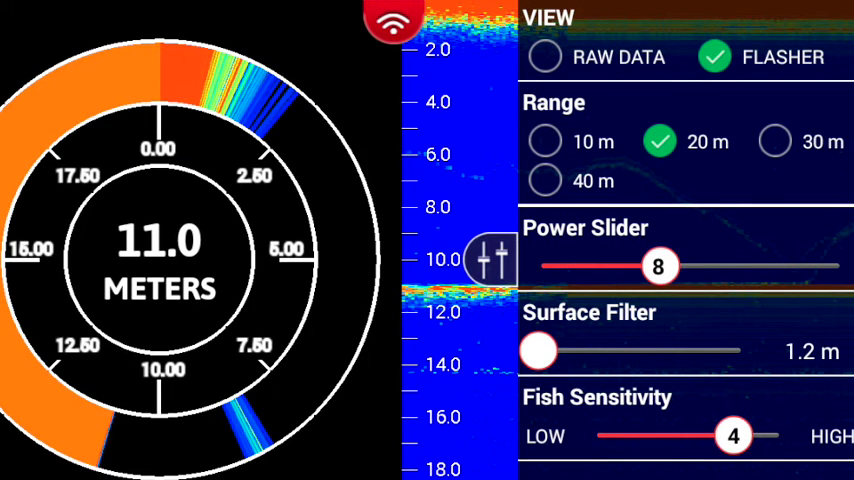So these are the settings you have at your disposal, and we hope that you'll have a great experience by adjusting these to your personal satisfaction.